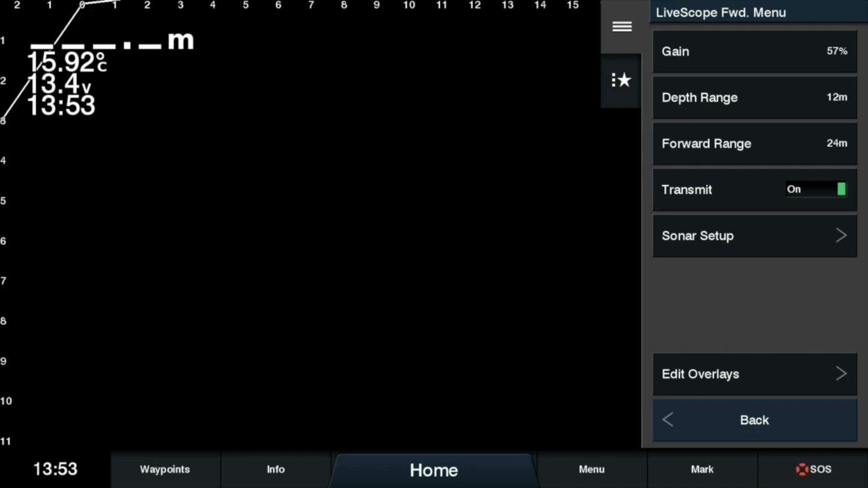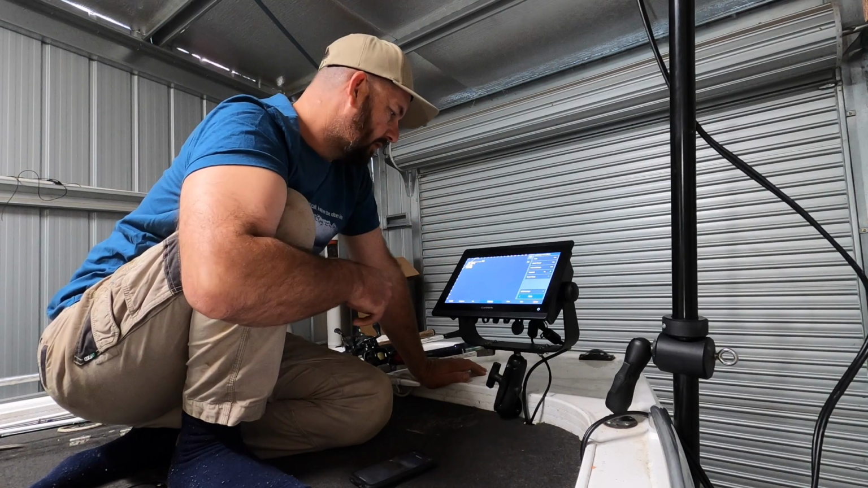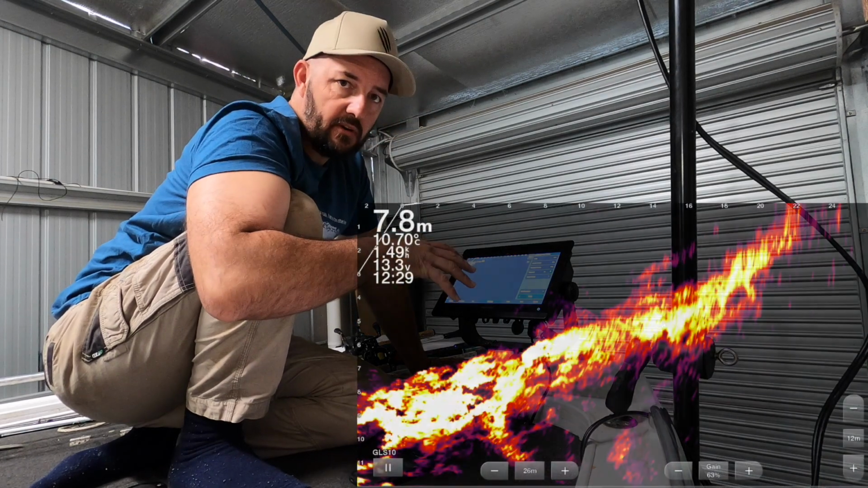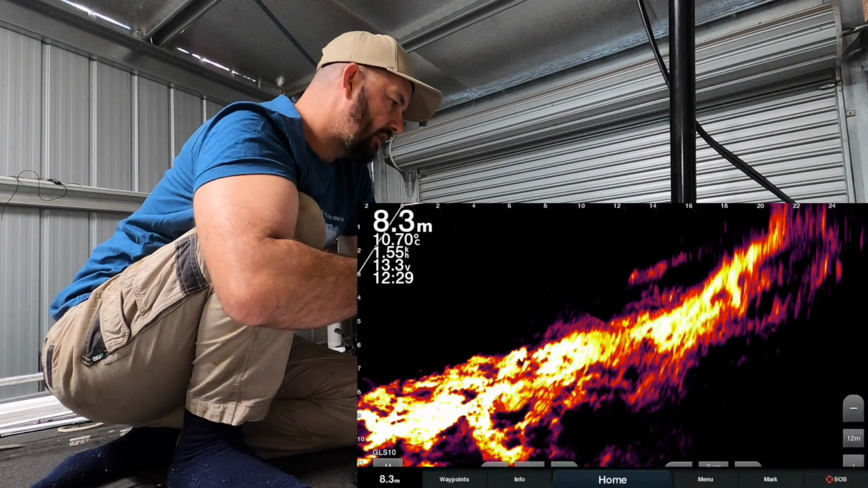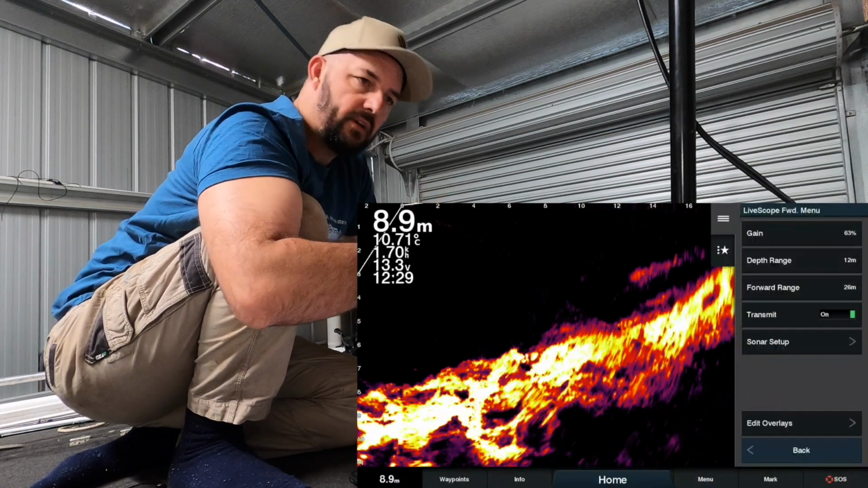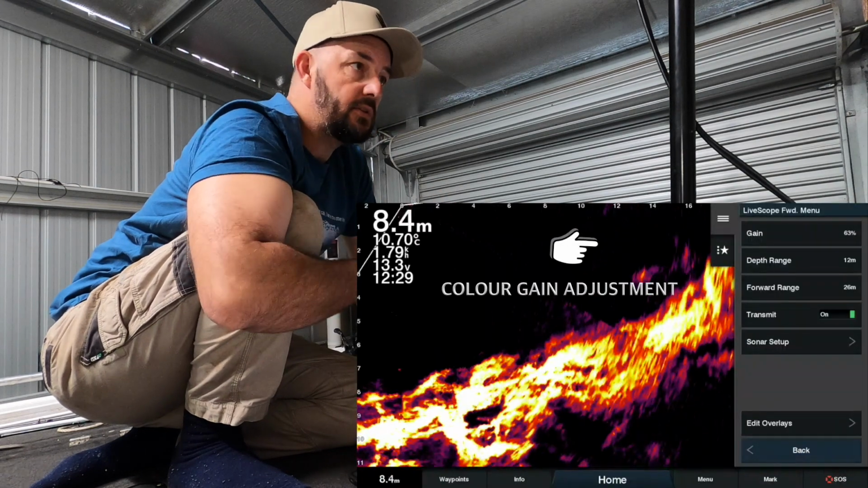So my gain's sitting there at 57. That's about average for what I sort of run. It does vary a bit, and you'll probably see as we move through here, I do adjust it up and down a little bit depending on if I'm on rock, it'll come down. If the water's really dirty, I might just pull it back just to clean the screen up a bit.